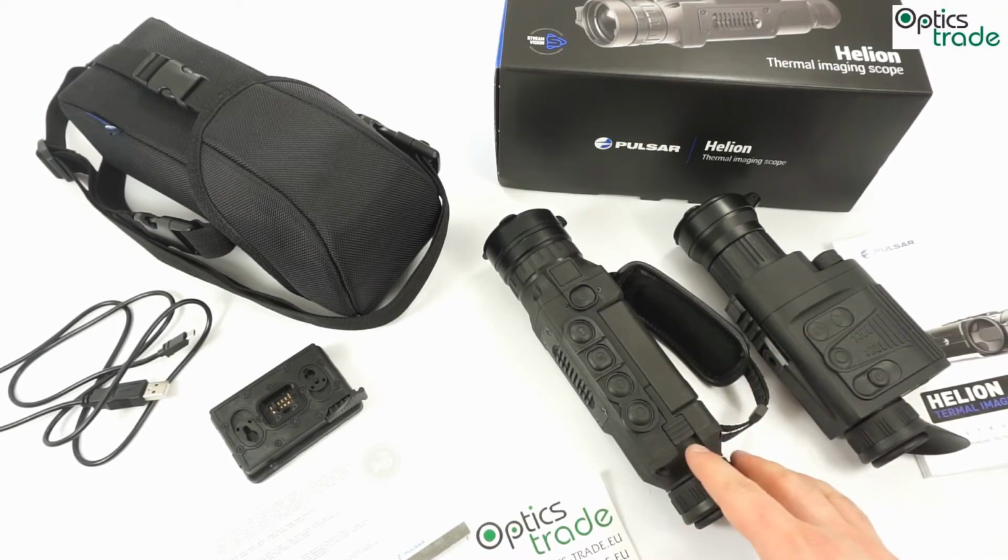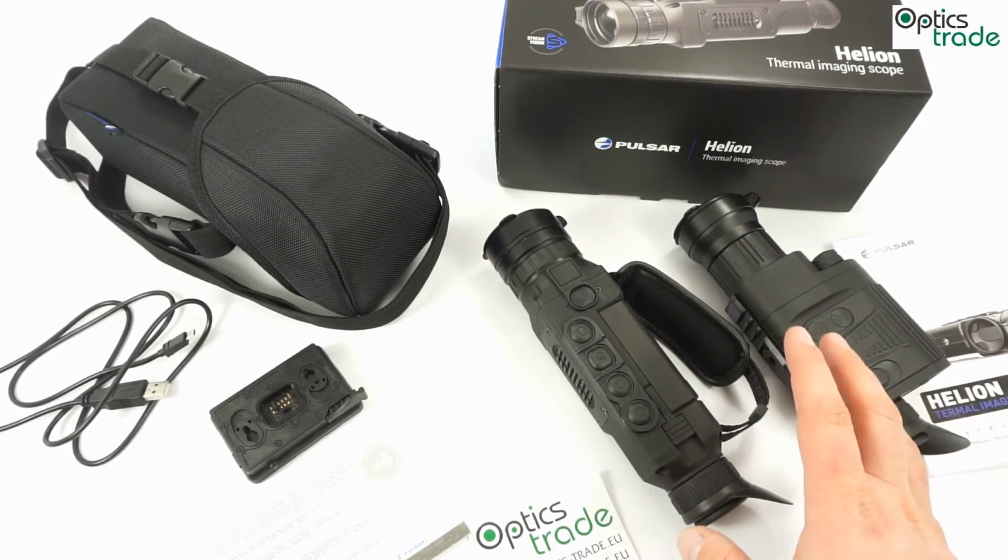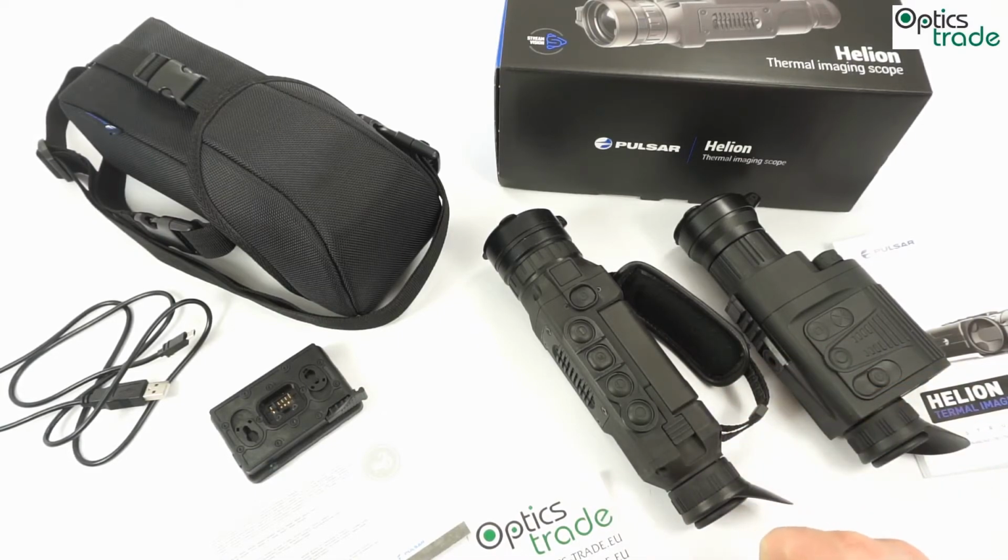There is not much I could really complain about with this device, since it is really a high quality, top of the range device. What I also like very much is the connectivity with the phone, how it works with an app, how you can operate the device through an app and so on. It's something I have never seen before in this class of devices with thermal imaging scopes. So really a great step forward.